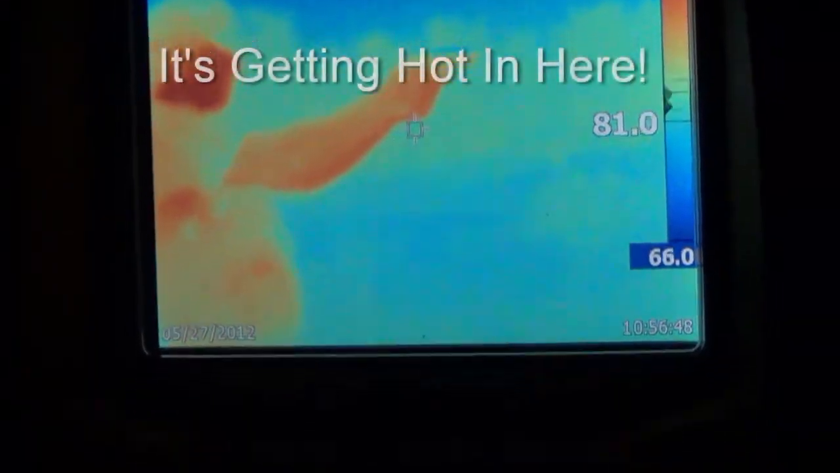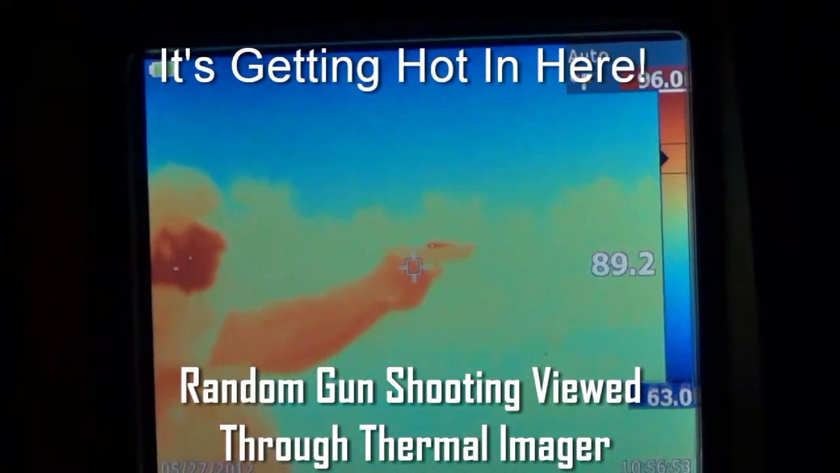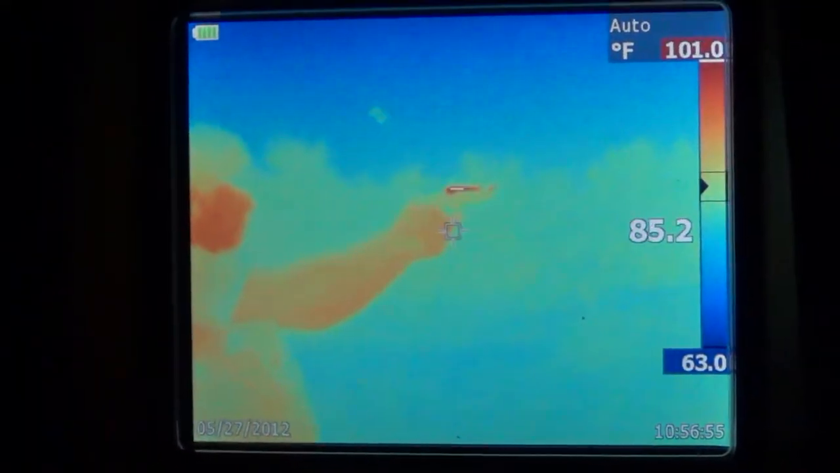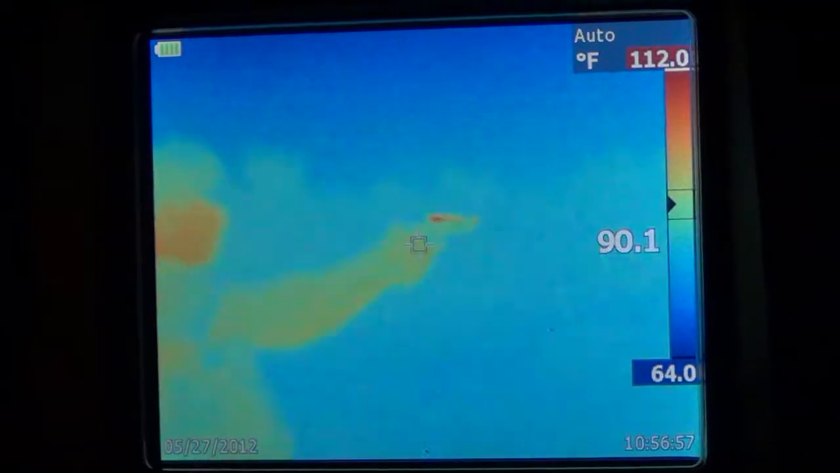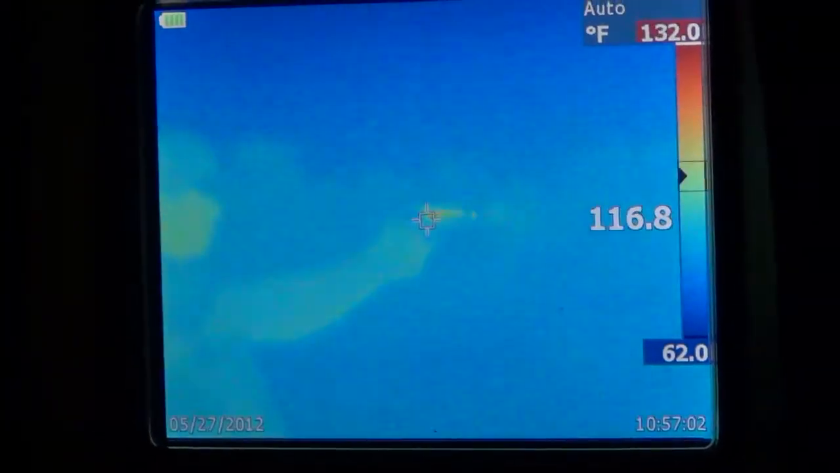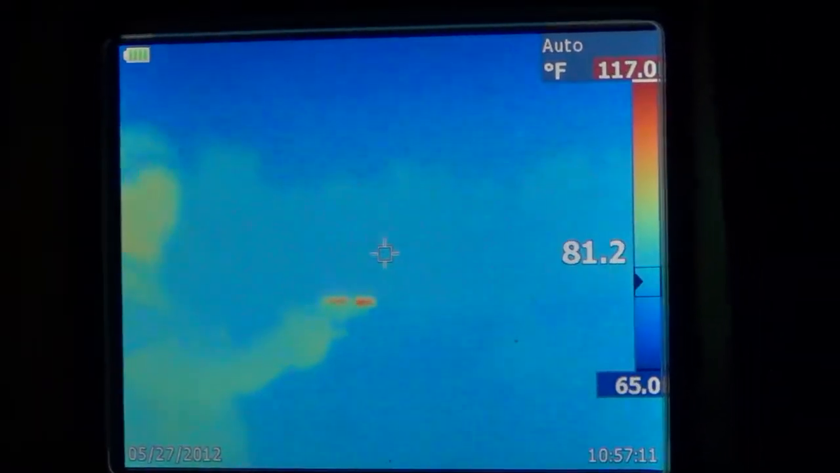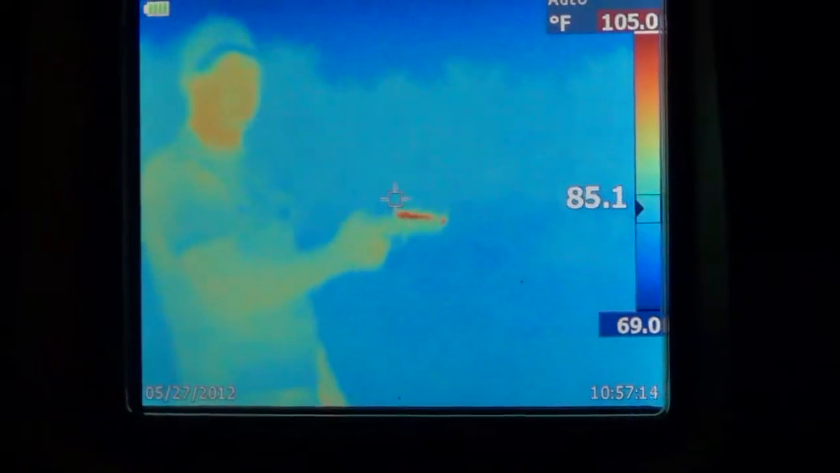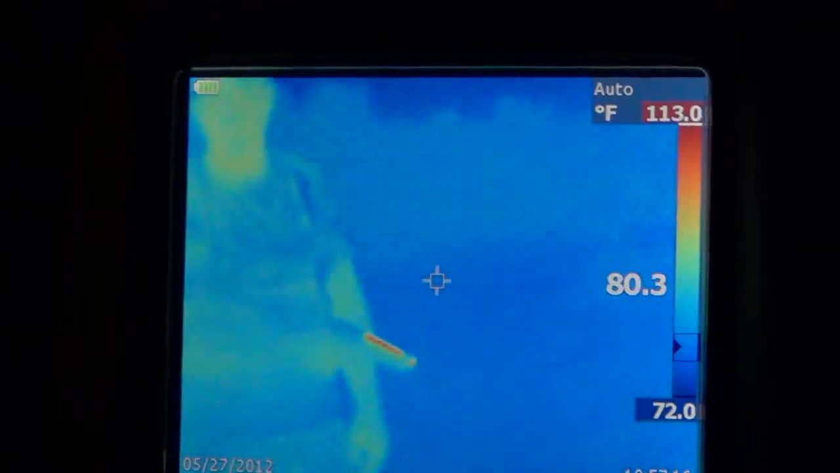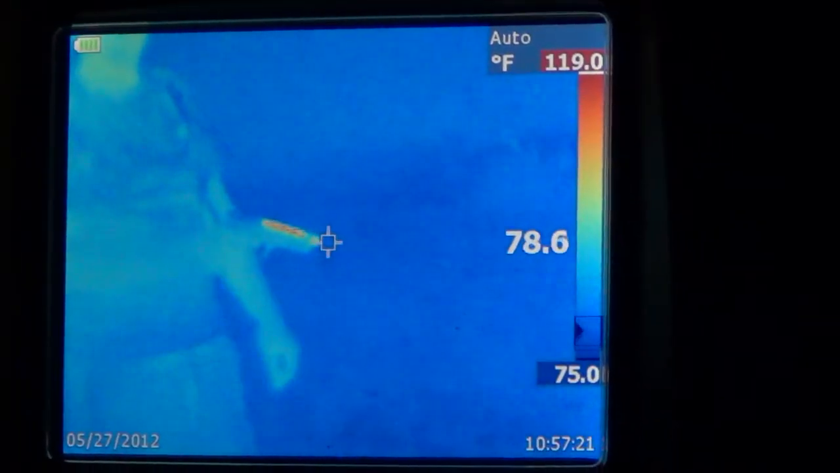We're at a 92 FS. And your barrel is about 130-ish is what she got up to according to this reading. Nice. And the barrel's glowing pretty good. It's hard to see where the barrel is. Yeah, the barrel shows right up.